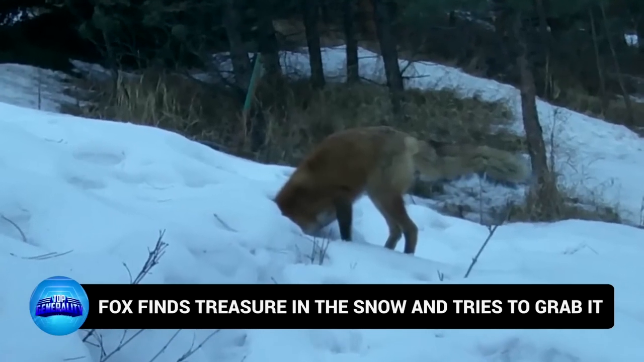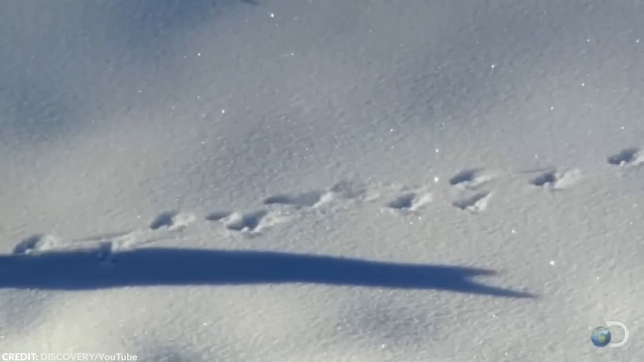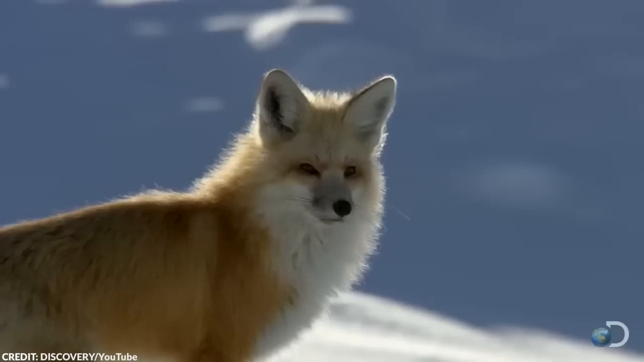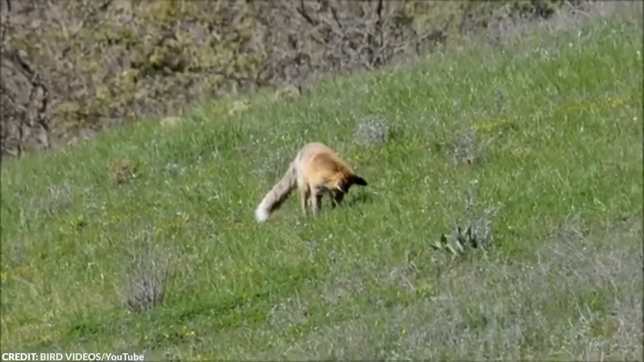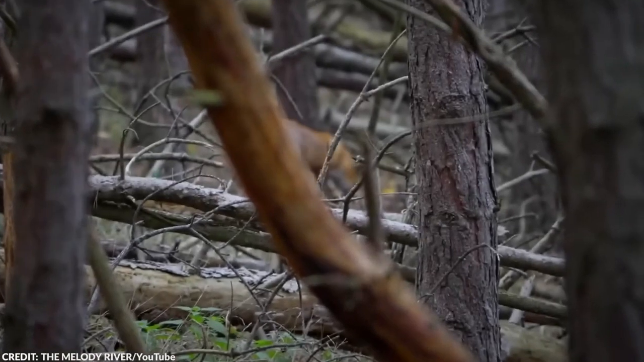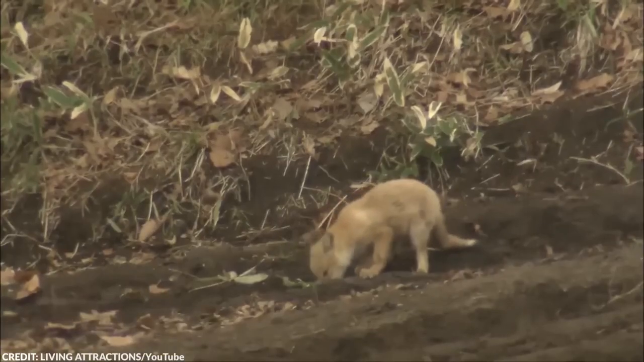Number 14. Fox finds treasure in the snow and tries to grab it. This red fox was seen walking in the snow in search of food when it found something on the ground that piqued its interest. The red fox, or Vulpes vulpes, can be found in several parts of the world, even in some human neighborhoods. It's very resourceful and exceptionally flexible regarding food, matching its diet to whatever is most available in its habitat. When among humans, it can be seen rummaging through garbage or chowing down on leftover pet food.